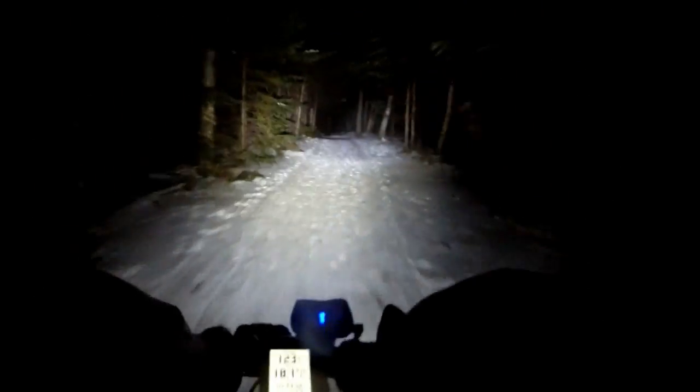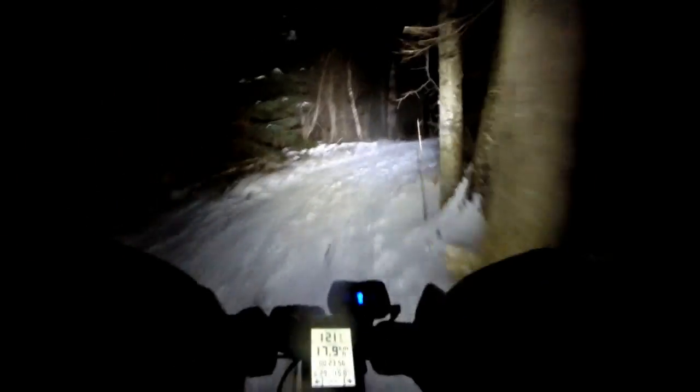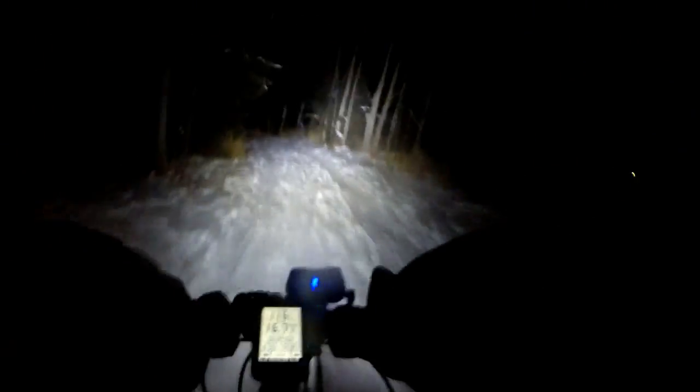So be careful because this is getting so packed that I see some of the ice is being uncovered. Even though we got studded tires, I'm not interested in crashing in the off season when we got big plans to ride lots and get in shape.